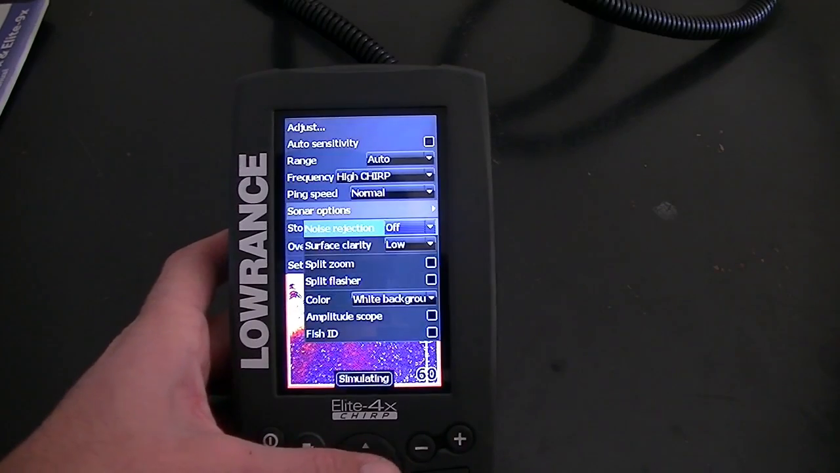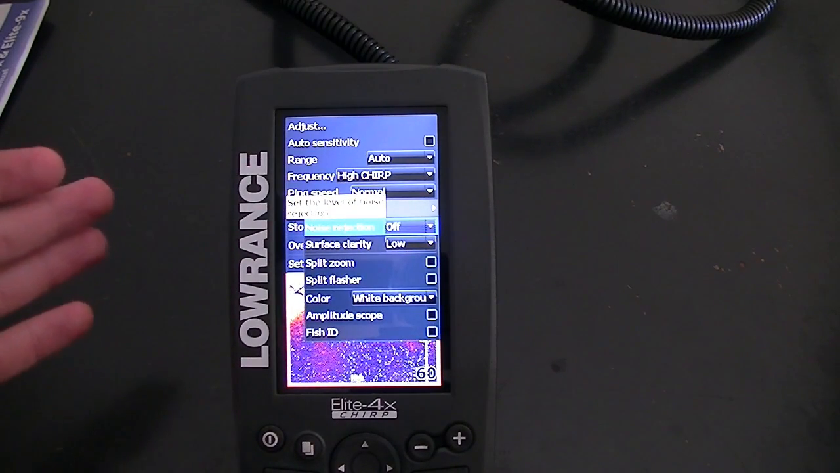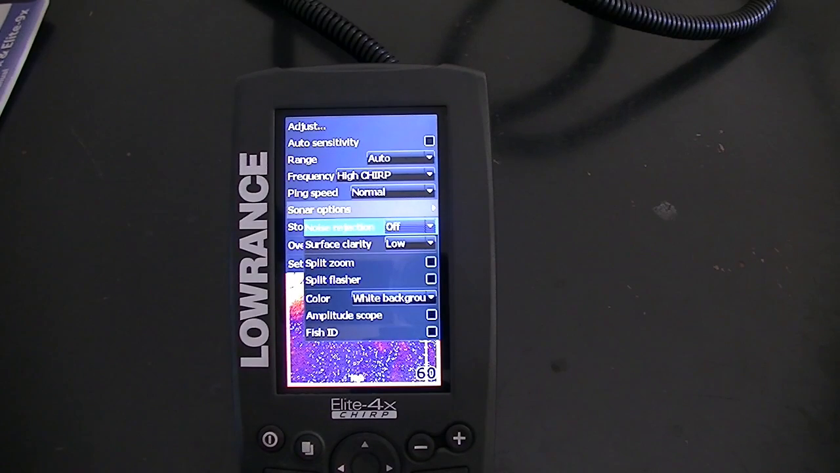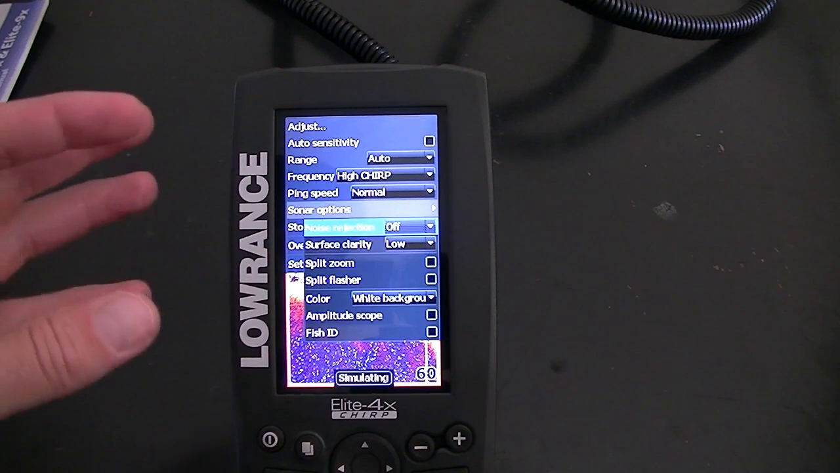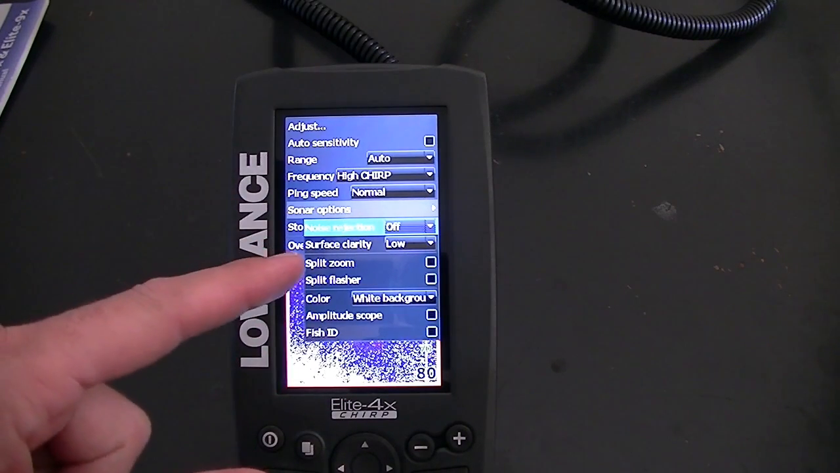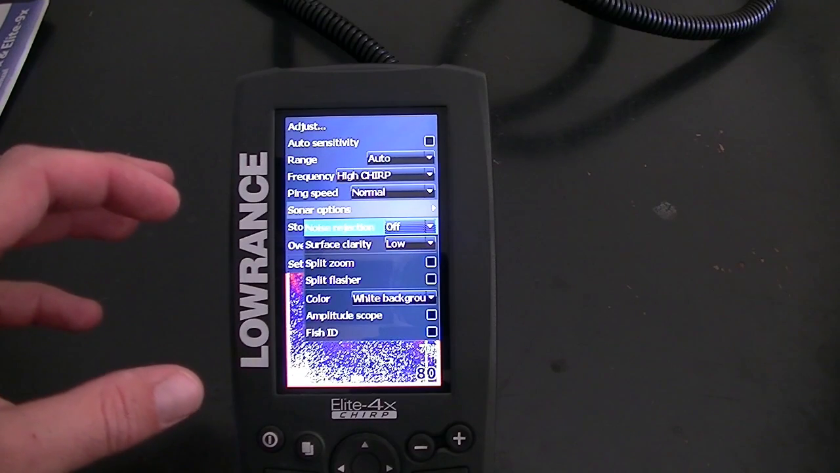Okay, so some of the sonar options you have here is noise rejection. I like to keep that off, and the reason is it gives you better clarity on your screen when you don't have the noise rejection on. I don't know why that is, because you would think noise rejection would keep some of the clutter off your screen, but the fishfinder performs better when it's off.